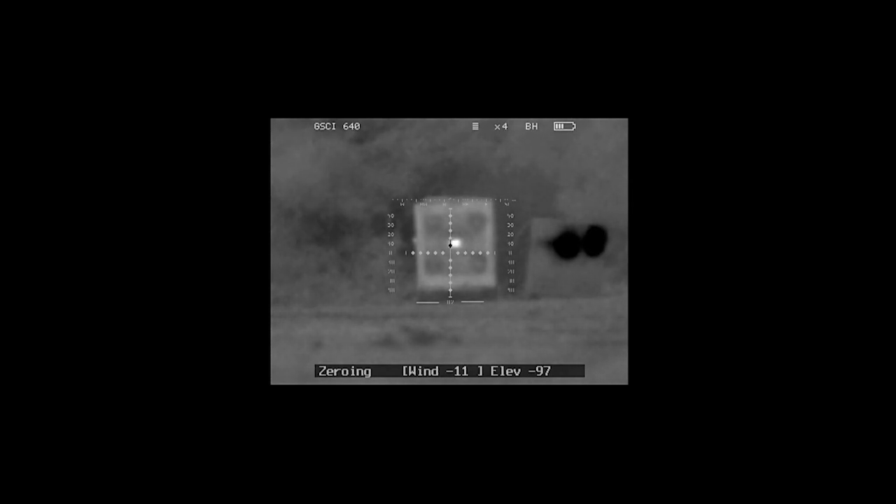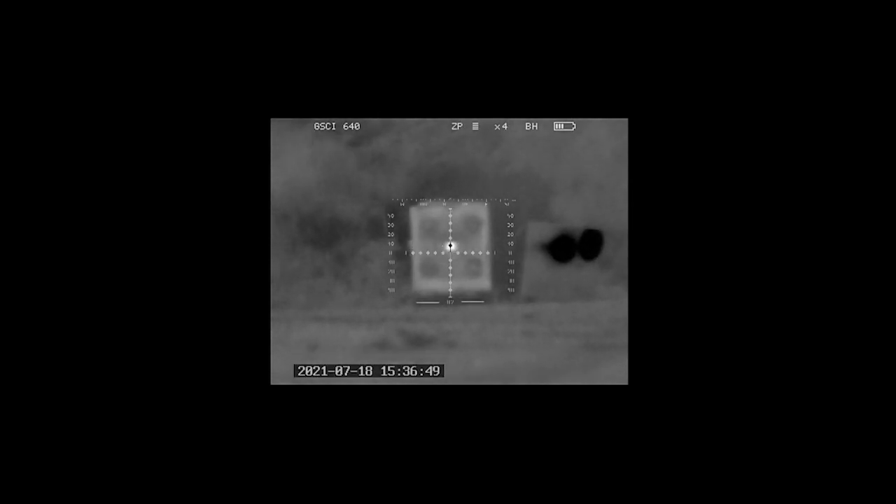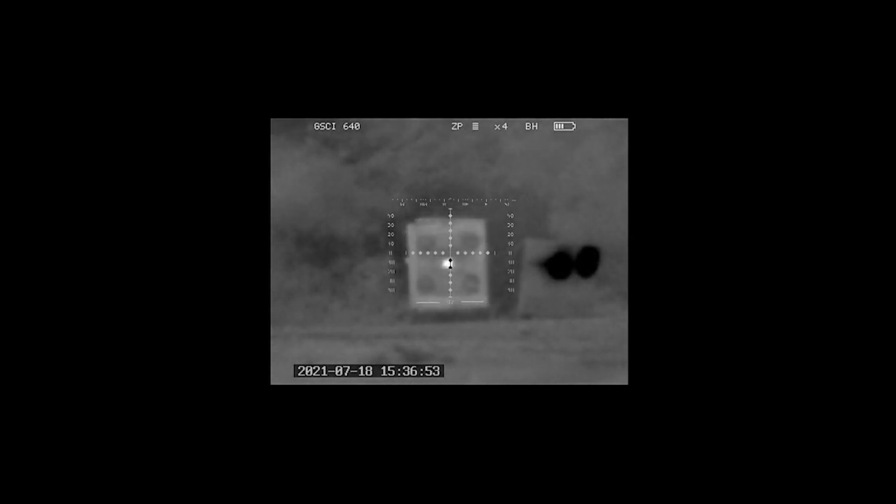Now they're kind of there. So, alright, I'll fire another 3 rounds and see if we're any closer. Normally on a good thermal day, I can shoot that target without having to have foil, but it's getting late in the afternoon, that sun's going down, and it's been a very cold day as it is.